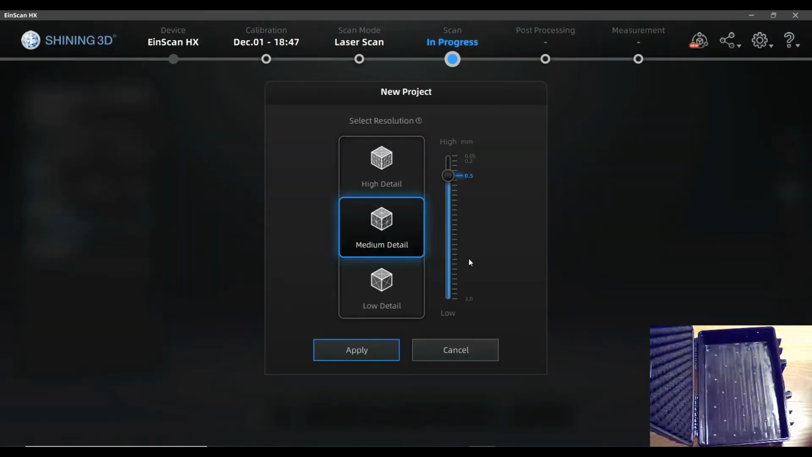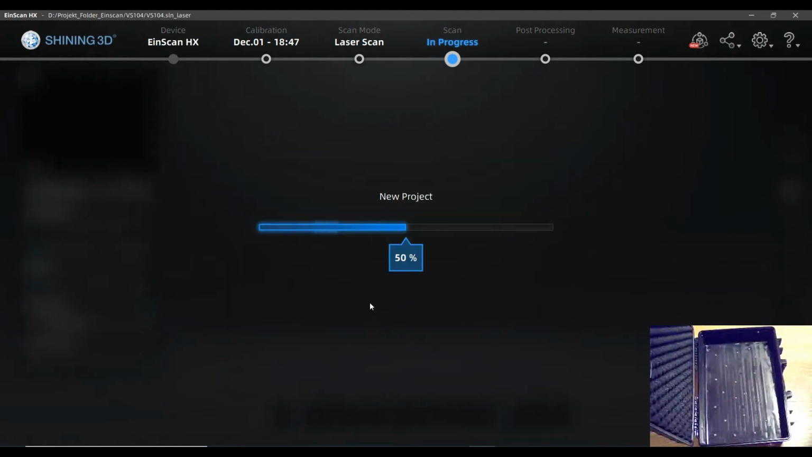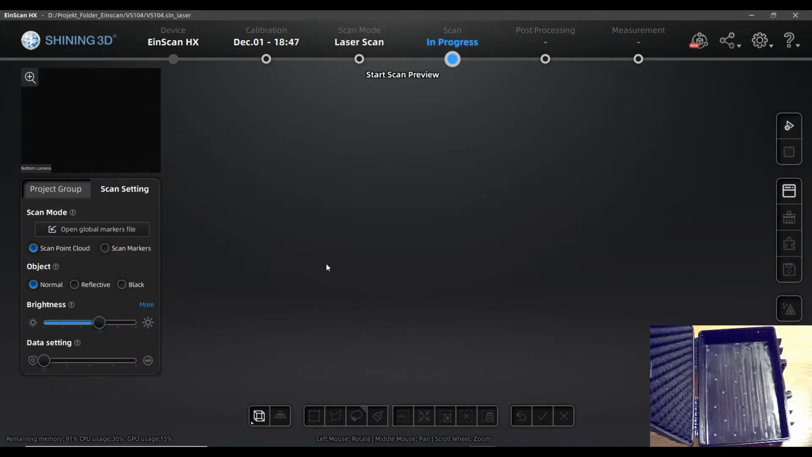So we are right now in the laser scanning menu of the Scan IHX. We are ready to scan the box, and we'll select the detail that we are going to scan. I think medium detail is more than enough. So let's start to apply it. In this case, the box is black inside, so we are going to switch to the pre-selection black, which normally is really good for scanning black plastic.